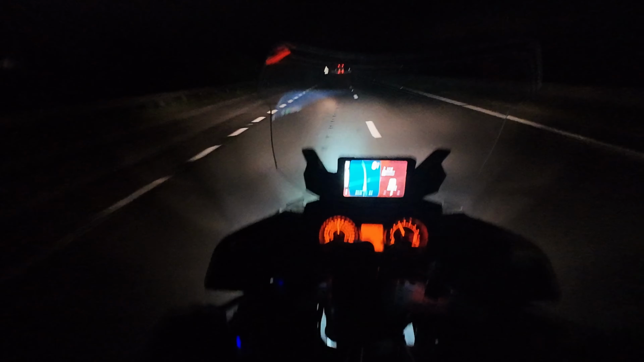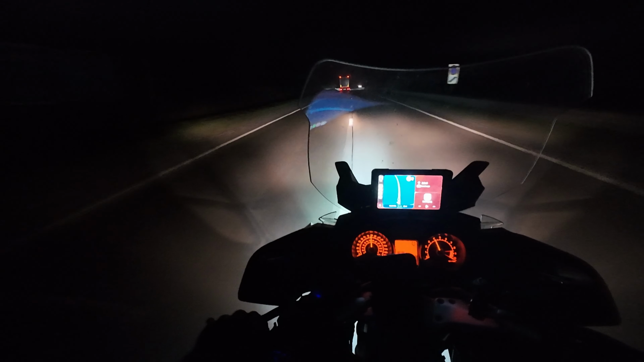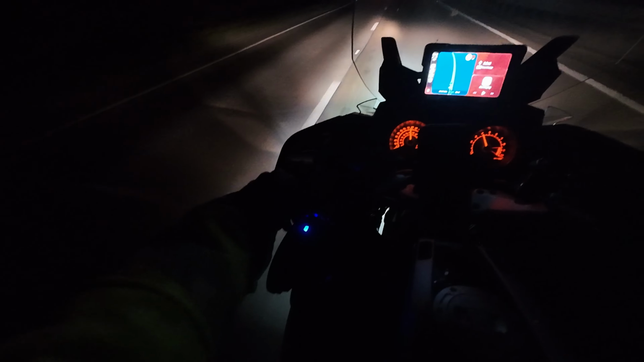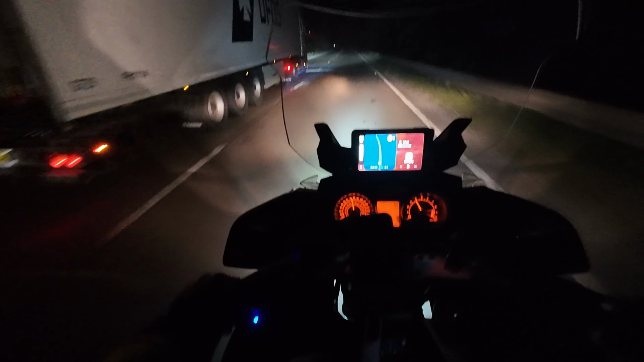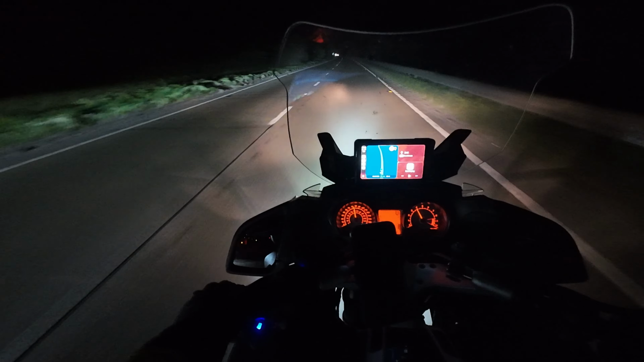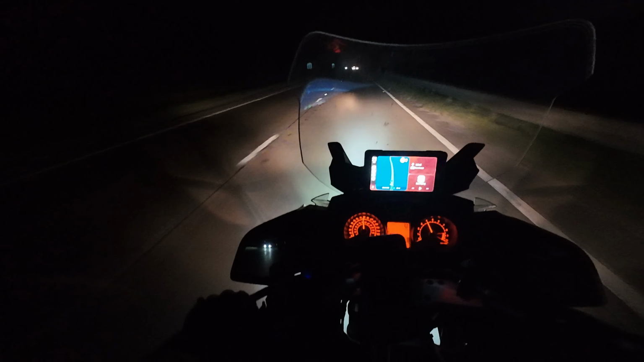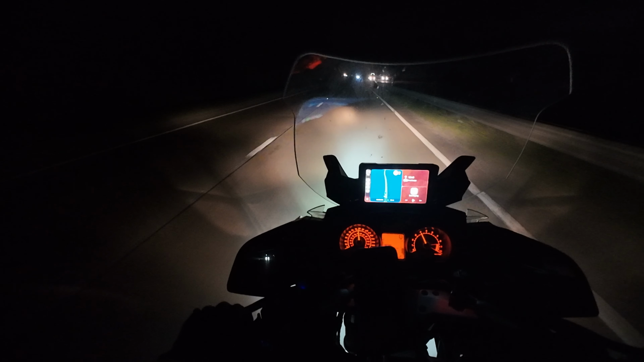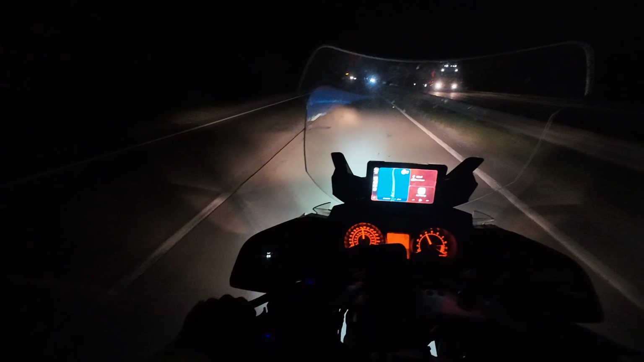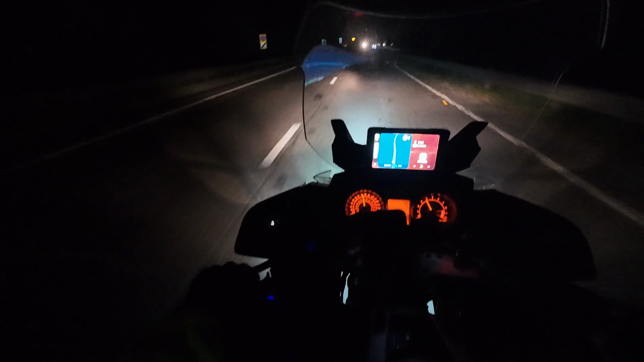In terms of comfort at night, let's see what the temperature is. It should be 6 or 7 degrees. Yeah, 7 degrees. I have heated handlebars on full power, heated seat on full power, so I don't feel it. It's perfectly fine, no wind whatsoever. Yeah, typical.